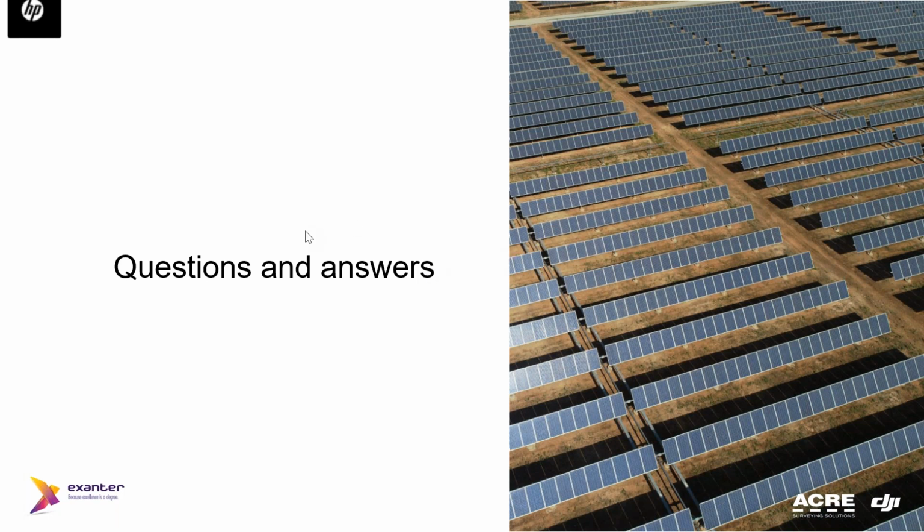Next question. What is the flight height with the Matrice 300 H30T? Well, at the end, the height of the flight depends on the resolution that you want or require for the flight. The resolution is not the same if you have a 19 millimeters camera or a 13 or whatever.